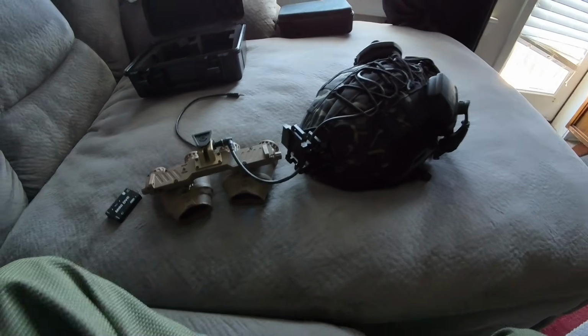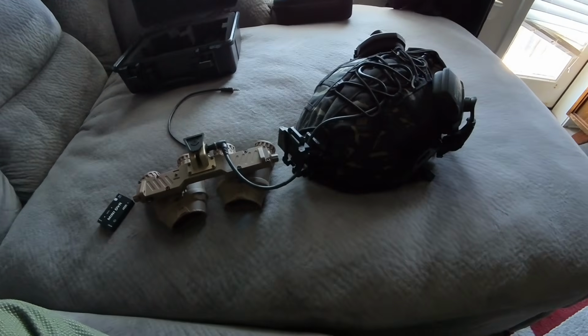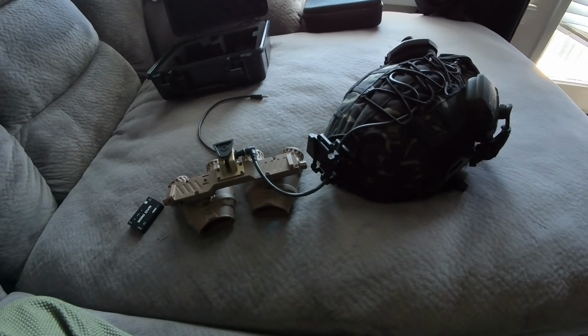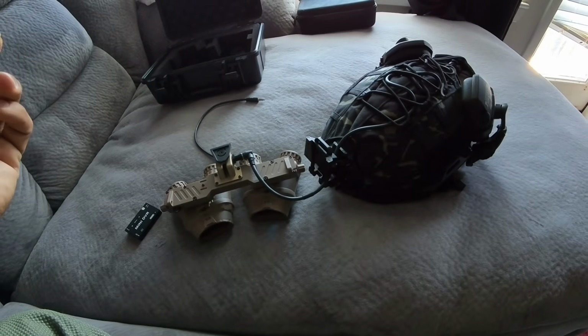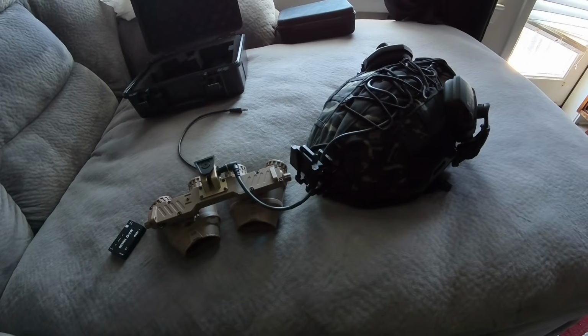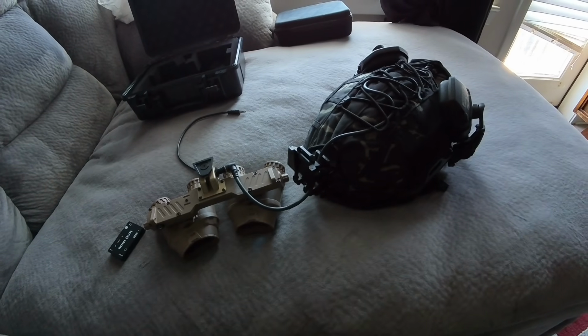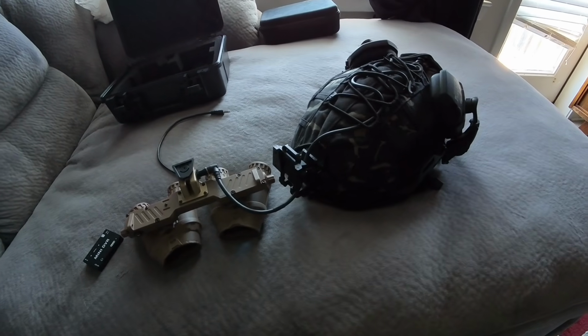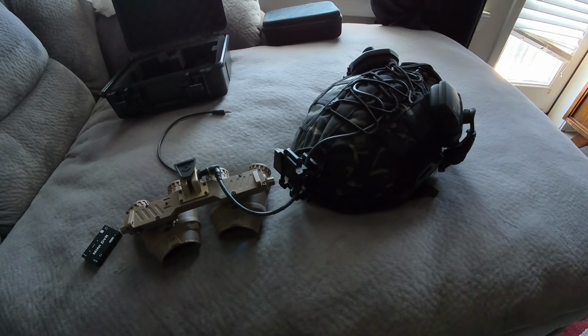Conclusion. So how I feel about it, it's very good as far as just kind of hiking, camping, looking around. On the range with the proper IR illuminator, it is pretty fun to use. As far as actual, maybe home defense or anything of that nature, I wouldn't trust it because of the lag in motion.